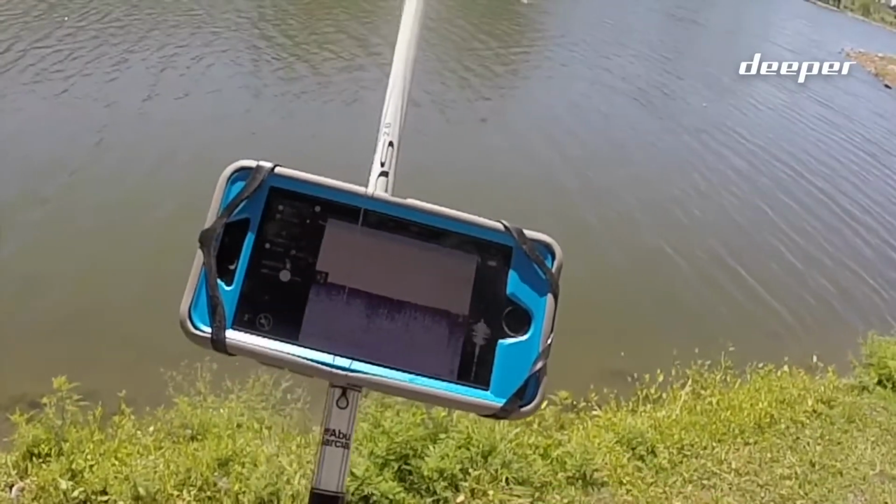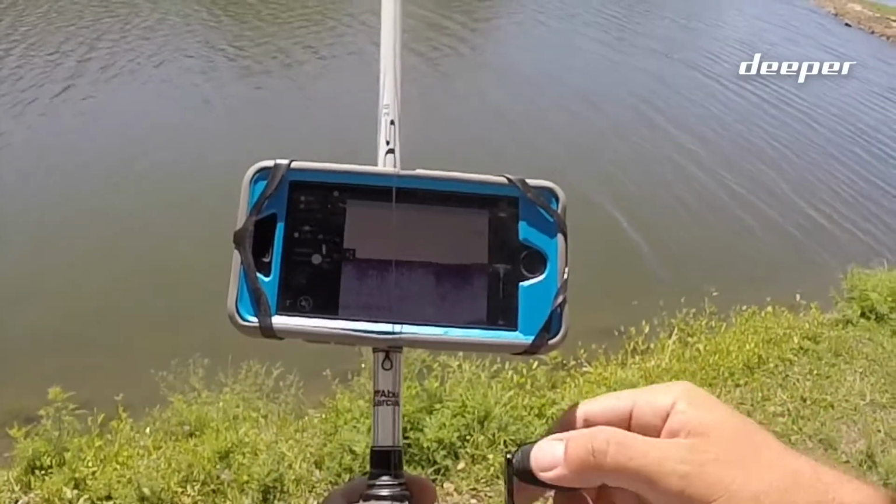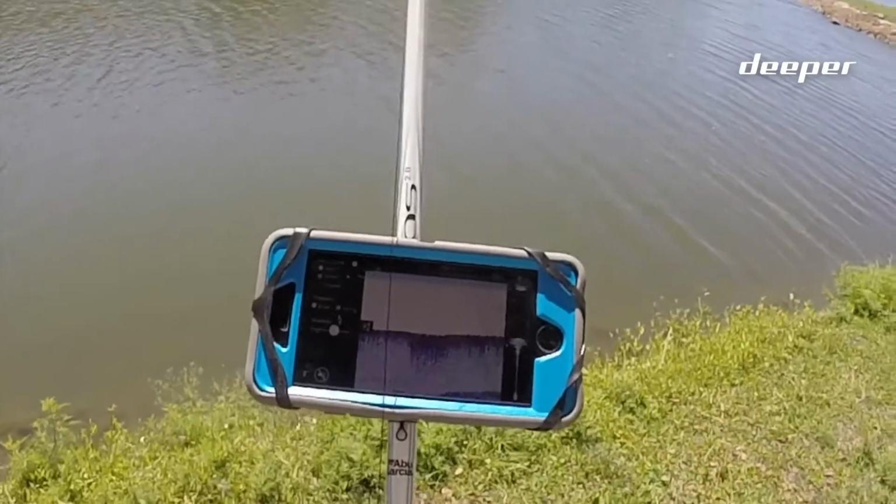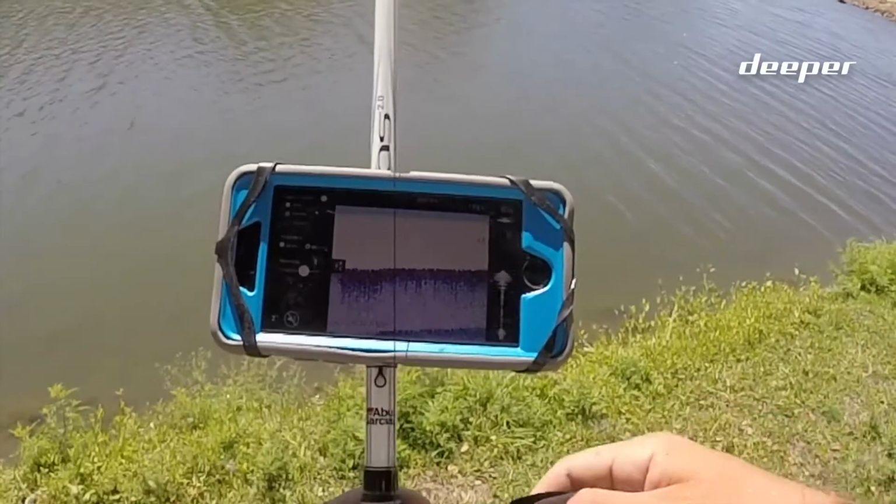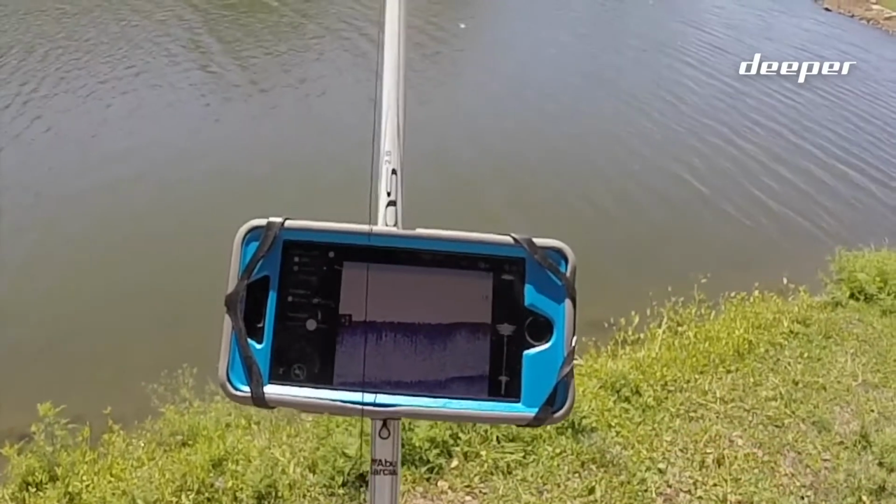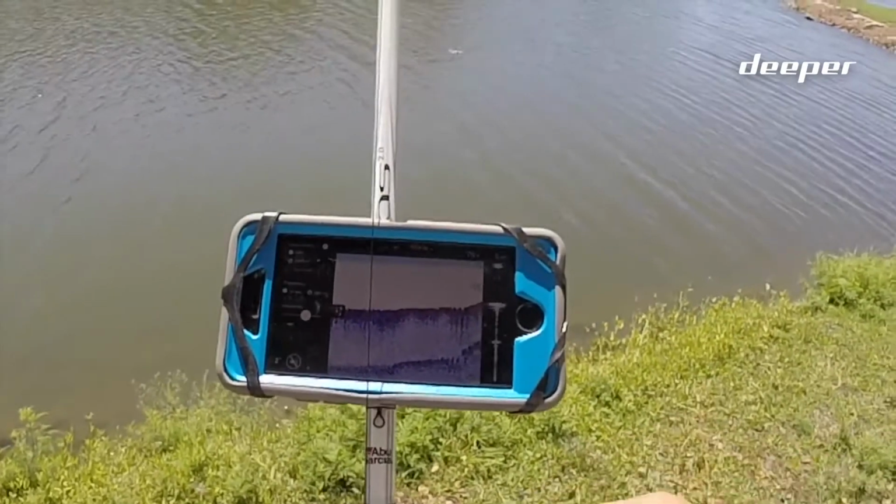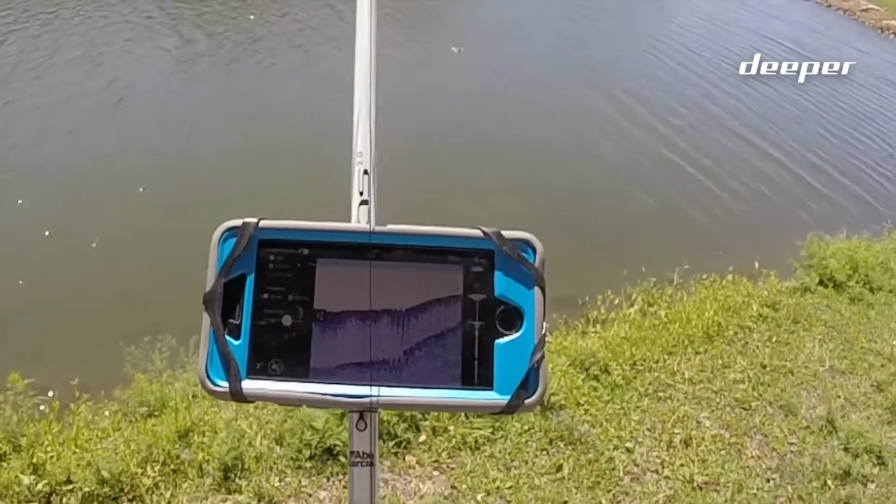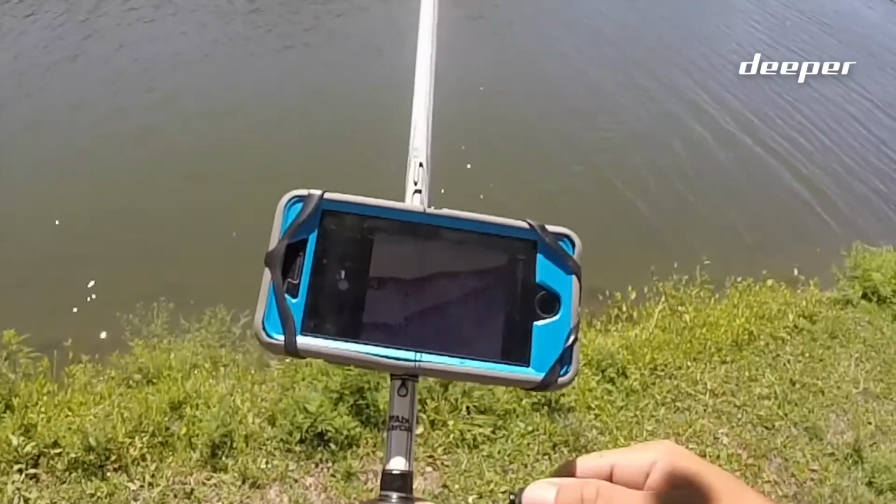So as I reel this in a little bit, it's going to start to come up as far as depth, and we'll be able to see if there is any vegetation down there. There probably isn't in this lake. There's not a whole lot going on down there, but it's pretty awesome. You can see as it gets up a little bit closer, the more red the line is on the bottom, that generally is a more hard bottom, but this lake doesn't have a whole lot of hard bottom area. So now we're coming all the way up to 3.6 feet, and that is it. We're a little bit too shallow, so it's not going to read anymore.